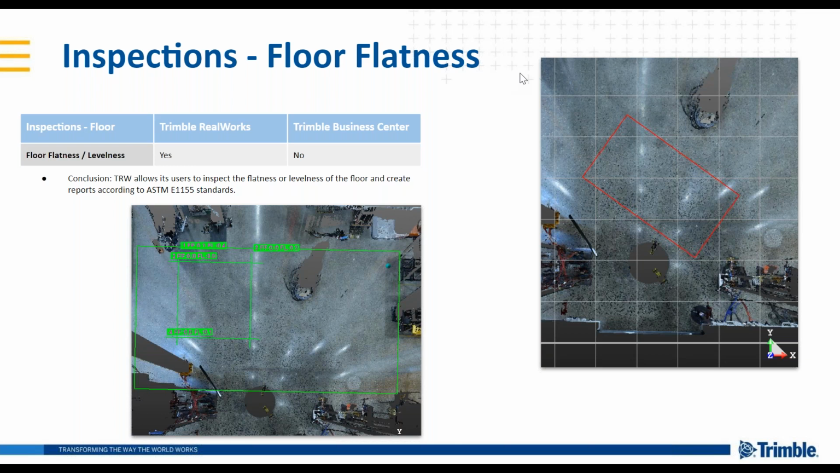What I like about RealWorks is it can classify point clouds in an indoor environment into floor, walls, and ceilings, whereas TBC is more powerful in an outdoor environment, classifying things into natural objects such as trees or poles and signs. Yes. Yeah, that's a good point.